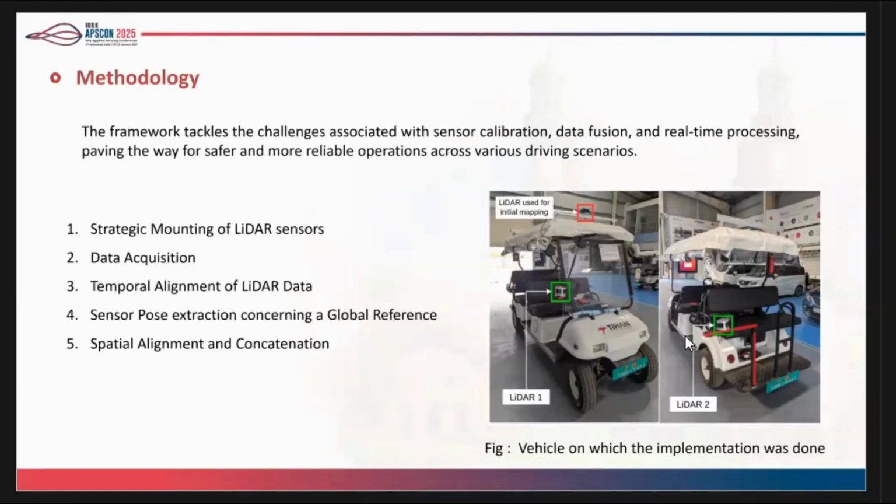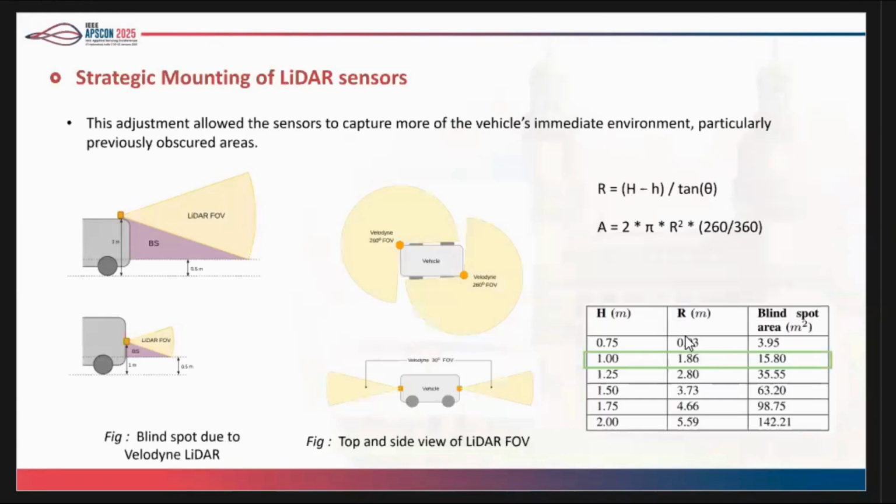Coming to the methodology, this is the blind spot. This is just a small visualization of how the blind spot looks. This is the LiDAR placed on top of the vehicle. It can see something in this conical region, and the purple region below this is what is called the blind spot. The LiDAR won't be able to detect any obstacle present there.